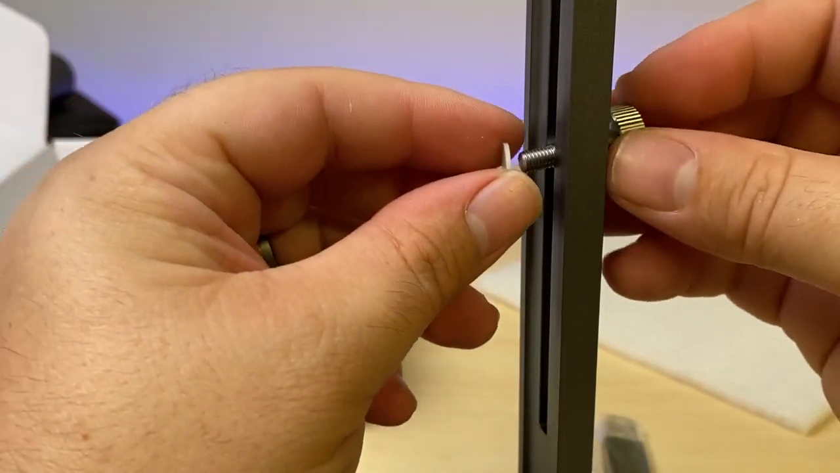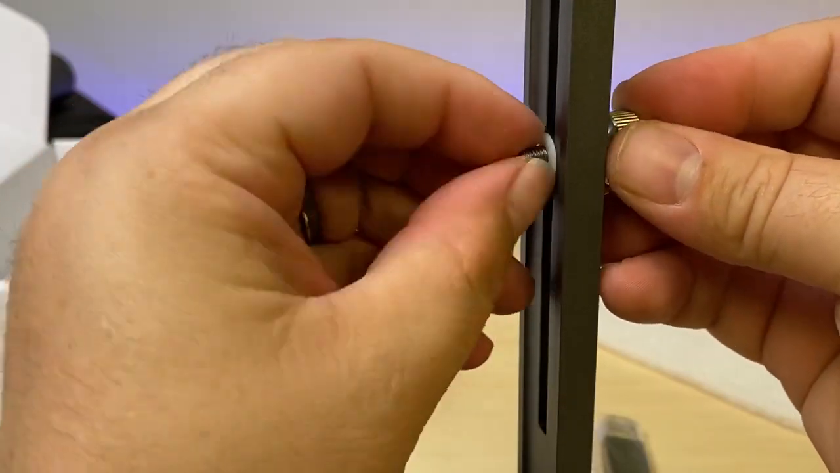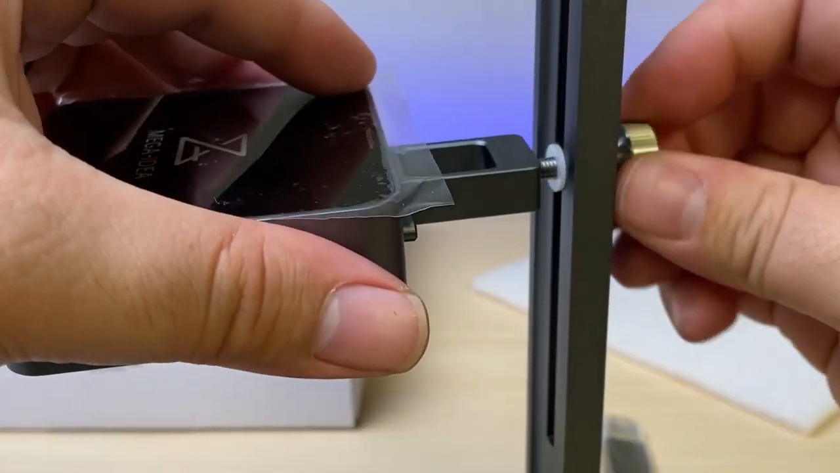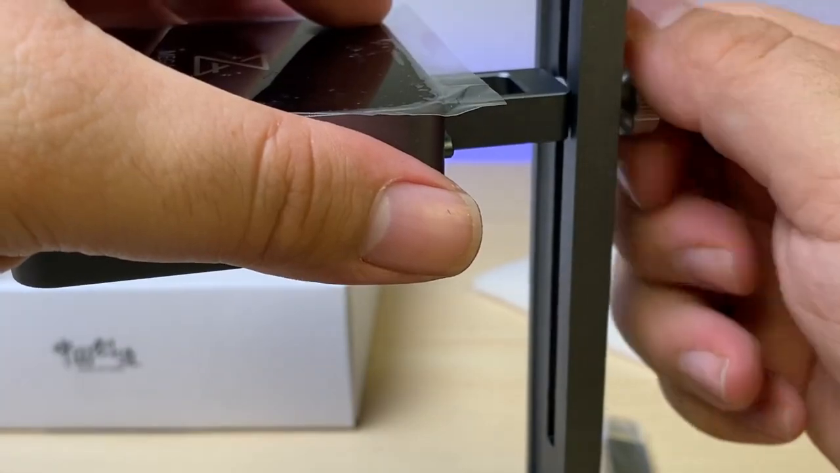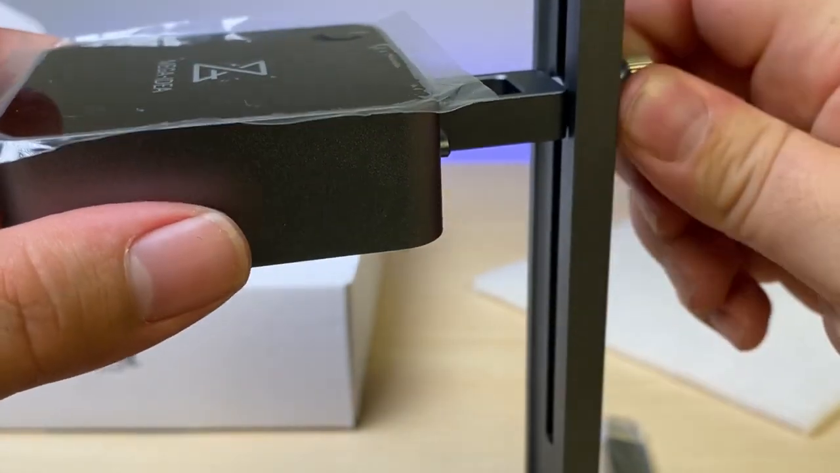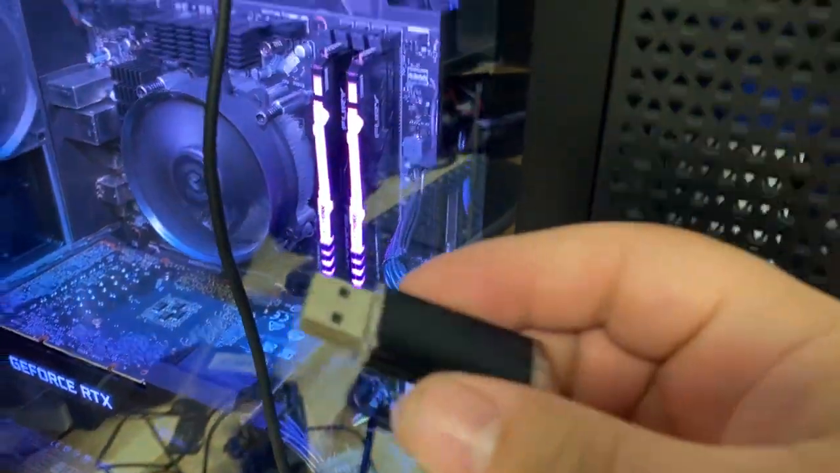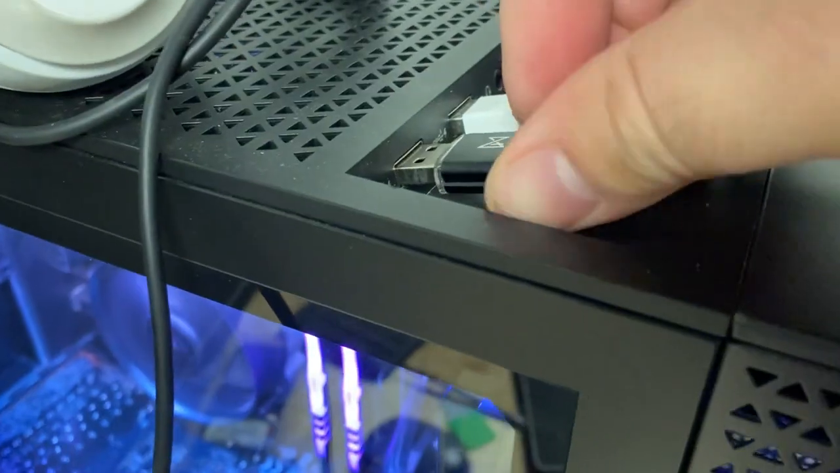Now let's take this, slide it through, slide on our nylon washer there, and we will screw this on in. Now we can adjust the height so we can get it in focus, I'm sure. All right, let's take and plug in the little USB here.